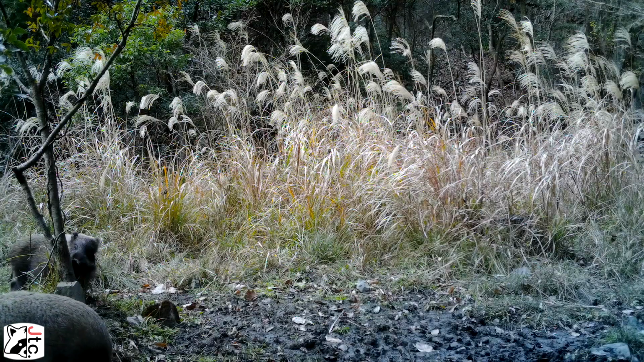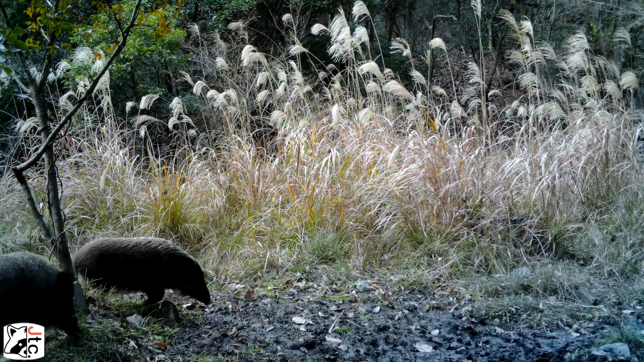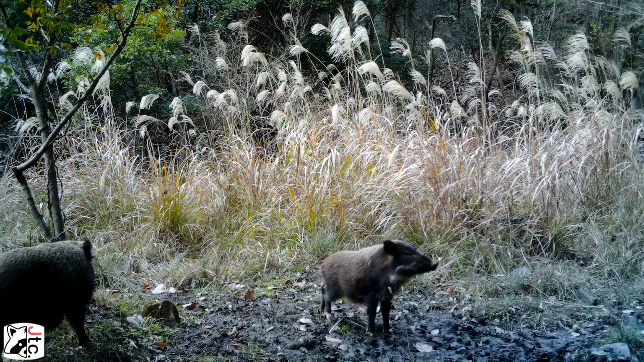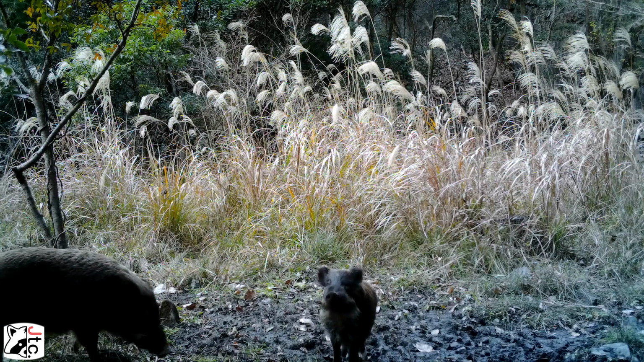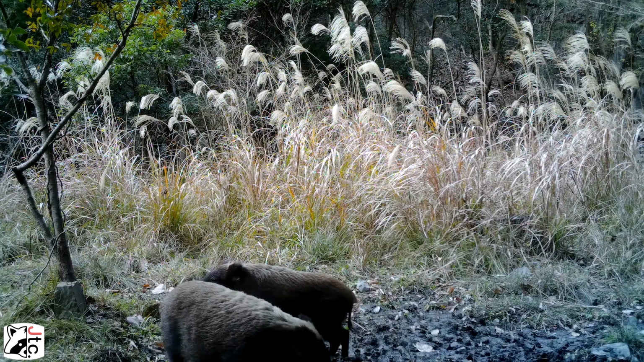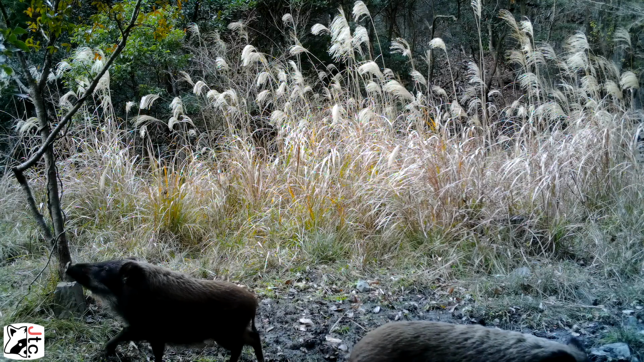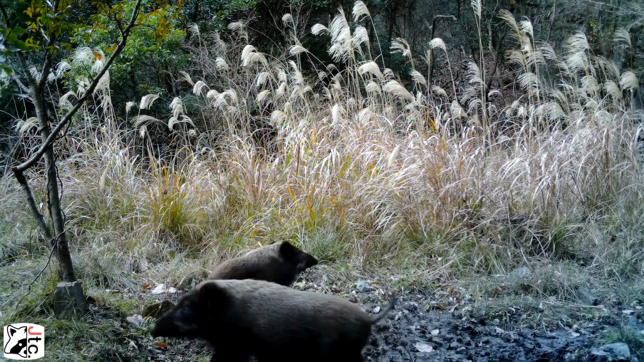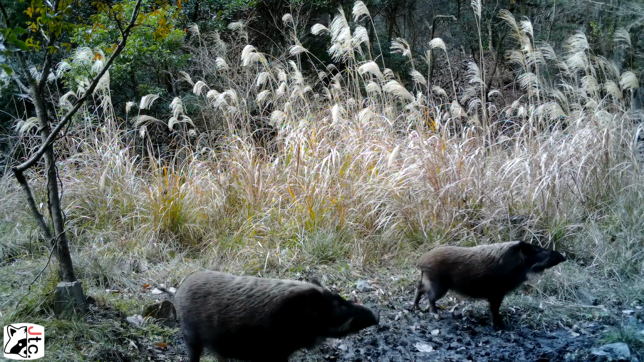Alright, I think we are coming up to our last clip of a couple other boar. Now, I believe these are Japanese boar because you can see on their faces they've got these white whiskers. You see those white spots? I believe these are the native boars to Japan. They are a little bit smaller than the Eurasian boar, but you can see the white patches there. Fun fact, they used to be called Yamakujira, which basically means mountain whales.